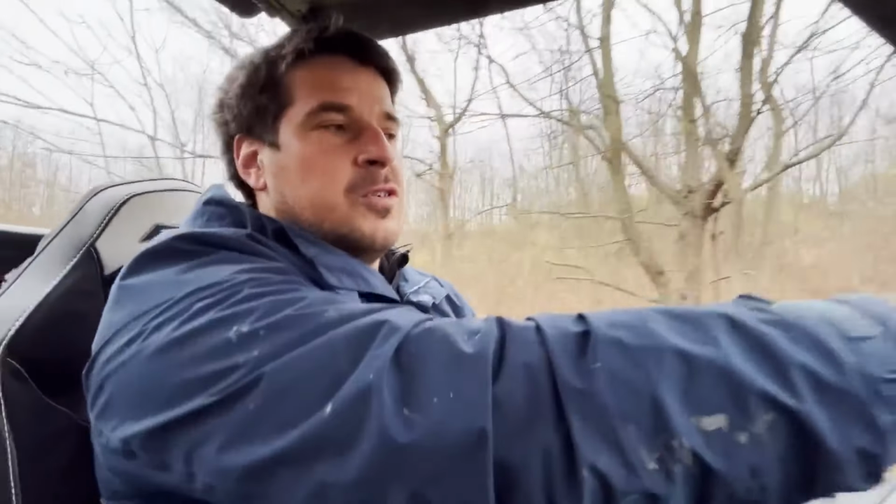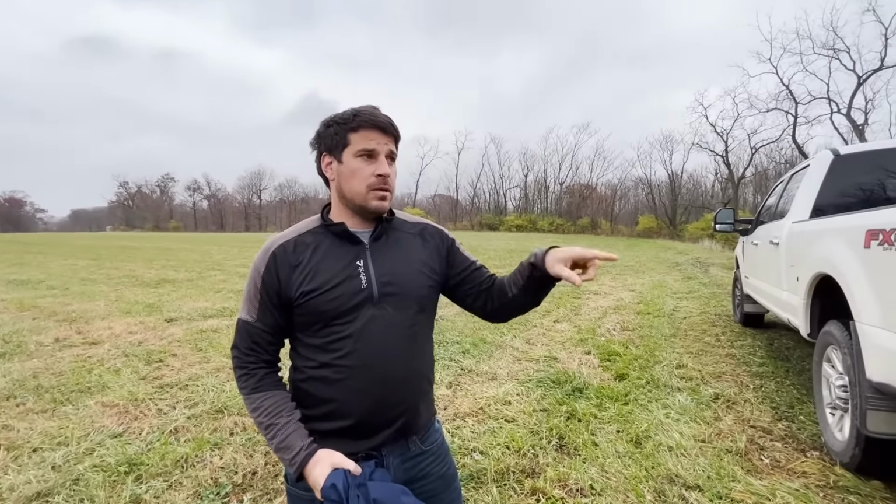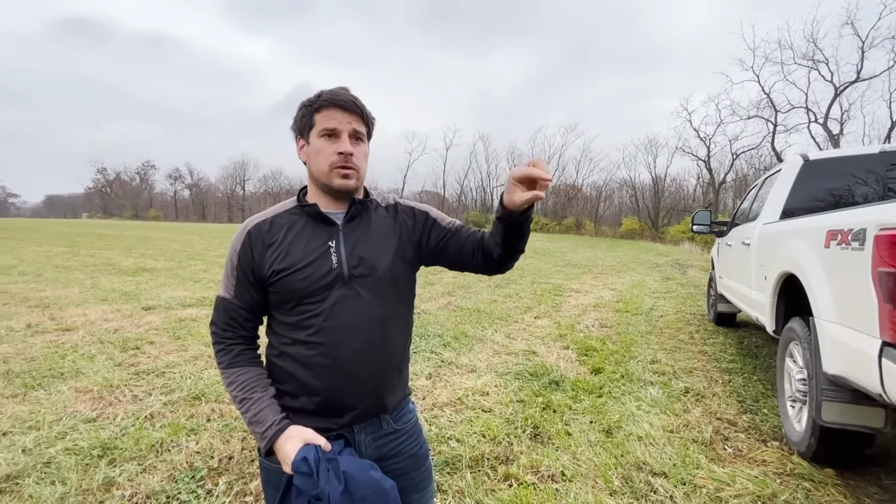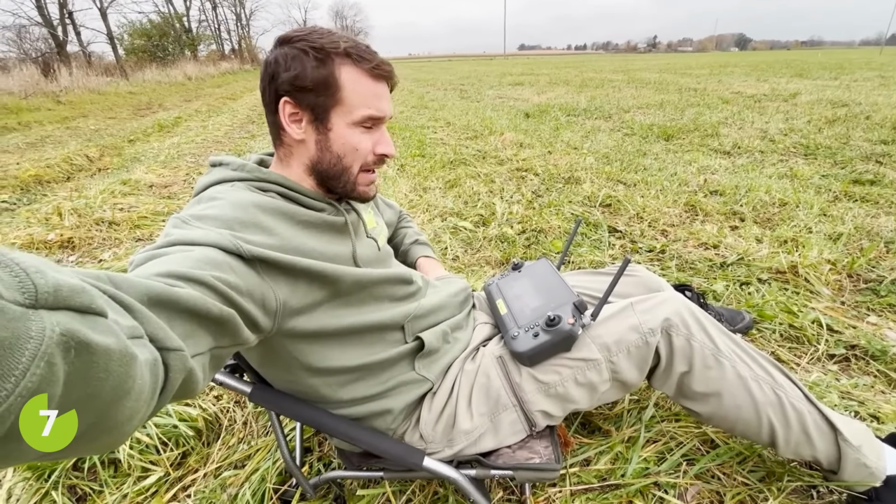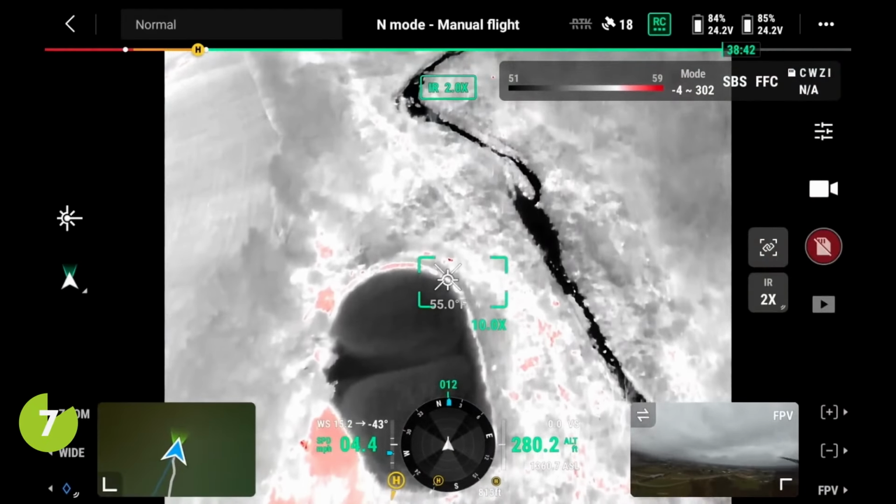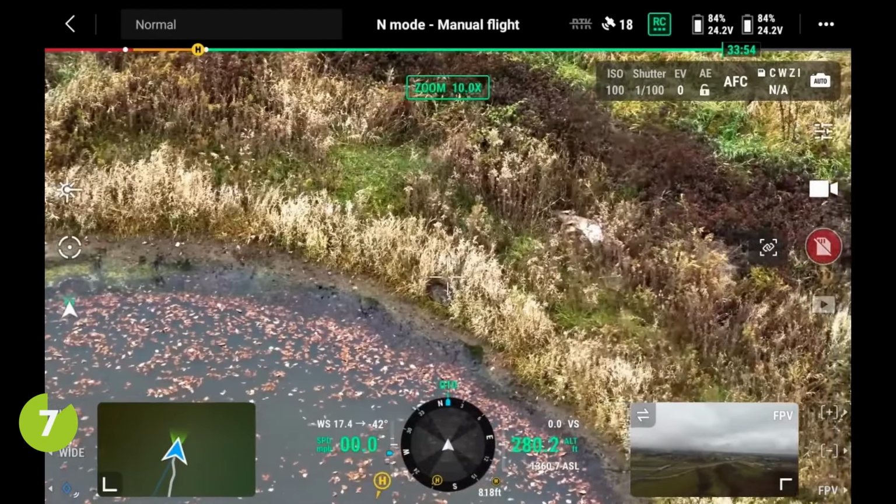They did not find the deer. Well, the son was like, I have to find this buck for my dad. He hired in a dog, but the dog did not find the carcass. He called drone deer recovery. I was able to come out there, and within about a minute, I was able to locate the carcass of this gentleman's biggest buck that he's ever killed.